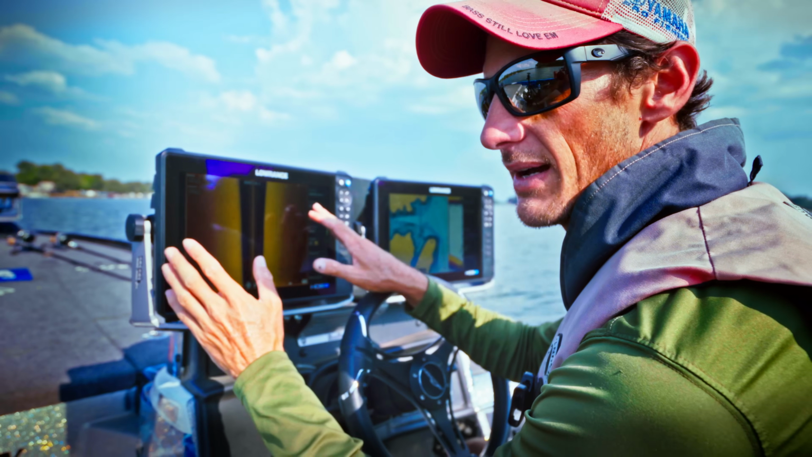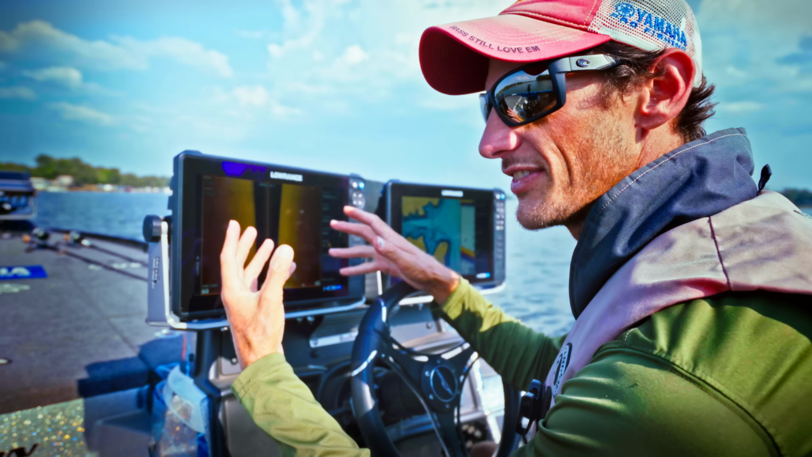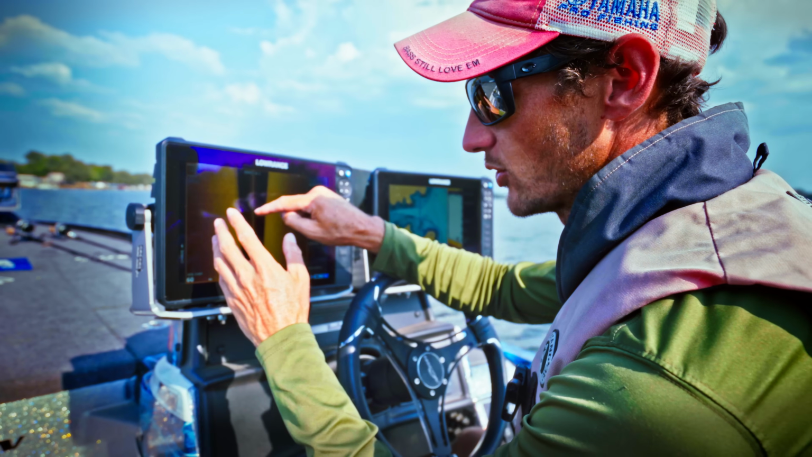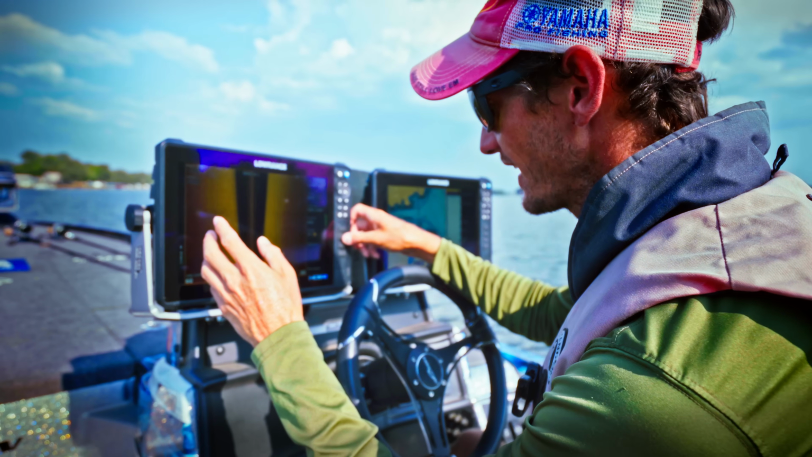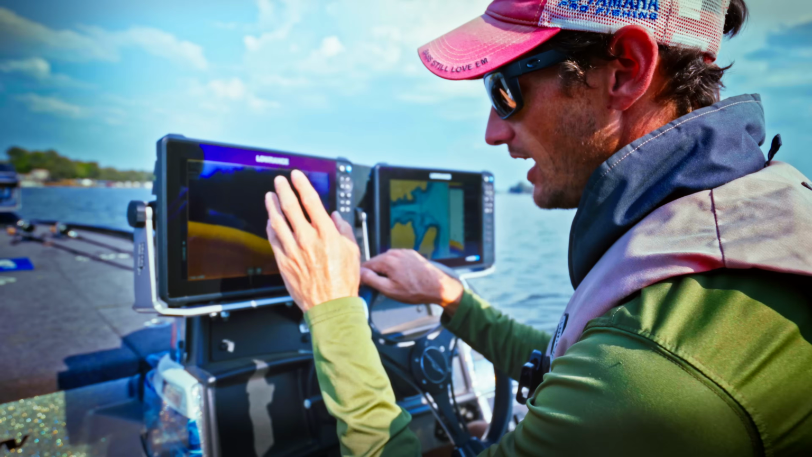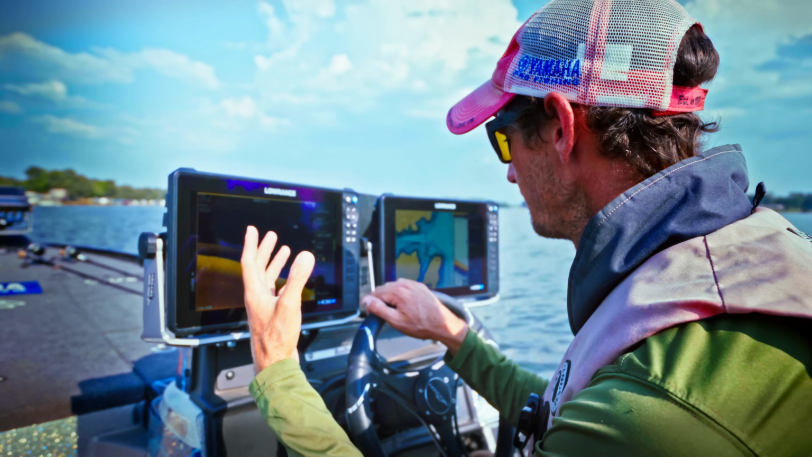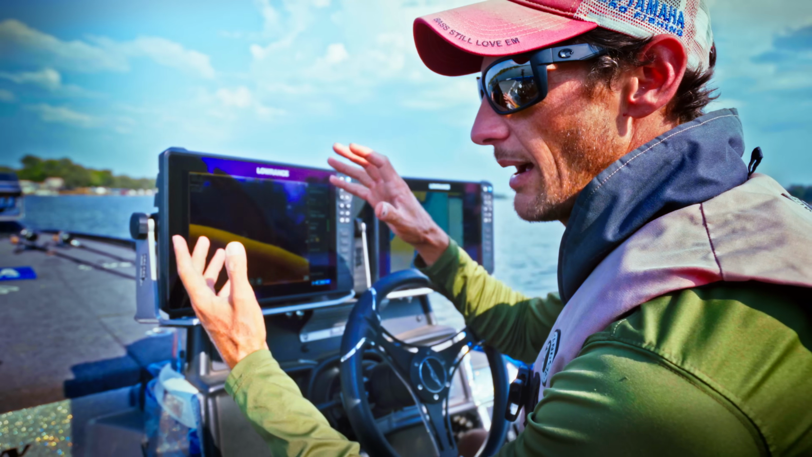So I always run mine on side scan predominantly. Then when I go over something that looks like a likely spot, whether I see a brush pile to the side on side scan or I go straight over it in the water column right under the boat, I switch back to the down scan. Down scan will show fish really well and it'll show the brush to give you a better mental picture of what you're fishing and how many fish are there.